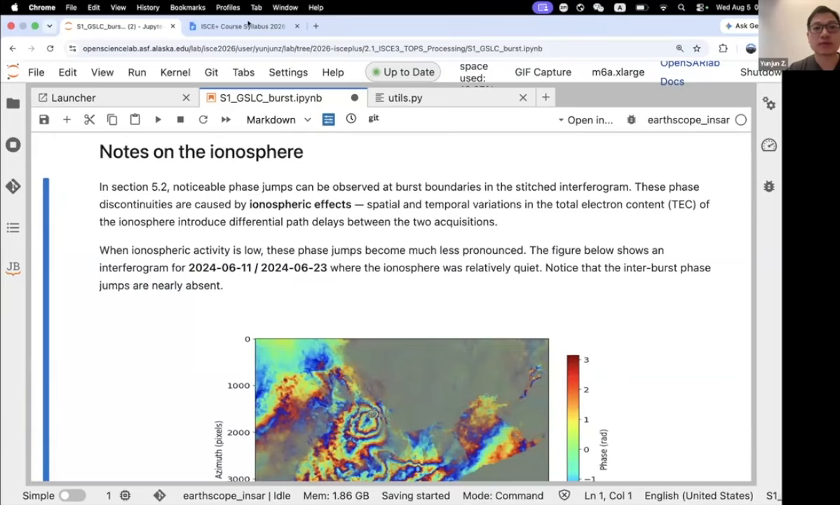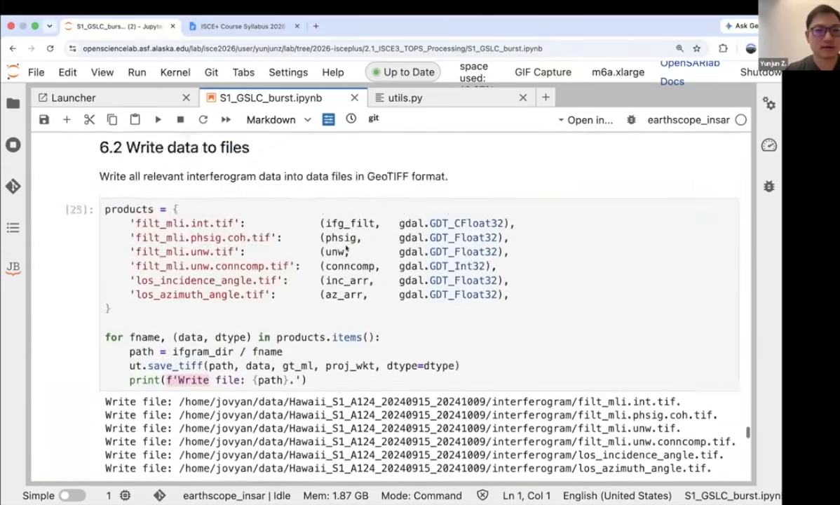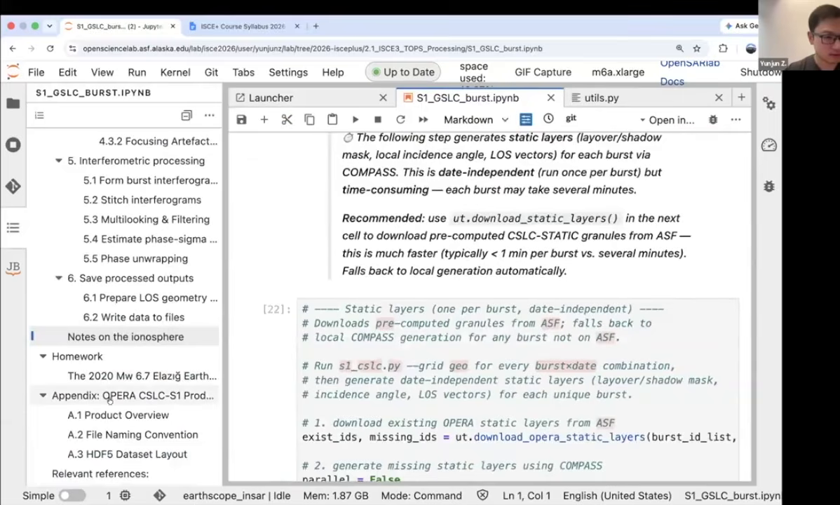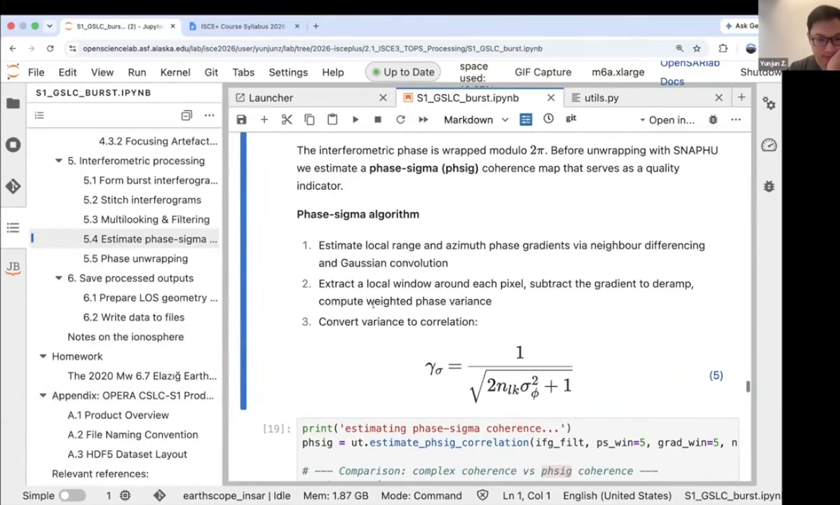Let's see if there are some questions. There are lots of different questions, some more directly relevant than others. There are some people asking for clarification on how the phase sigma coherence is estimated and what it means, and what the difference is between that and, say, regular correlation, and why.